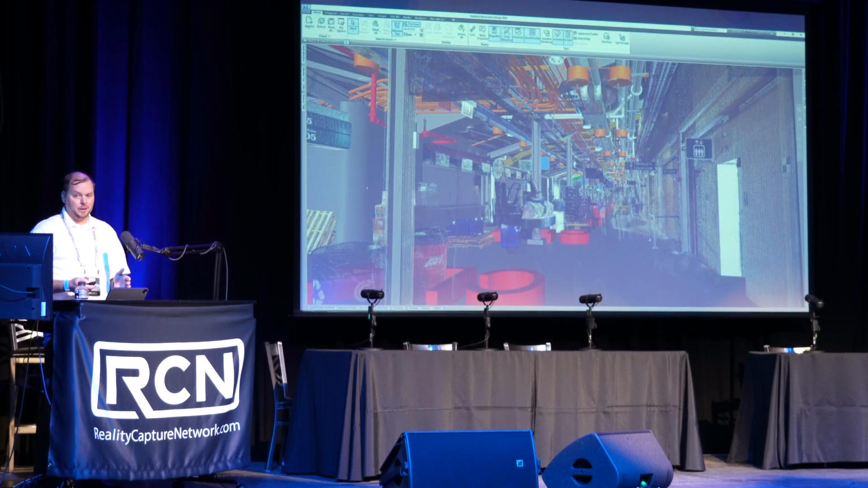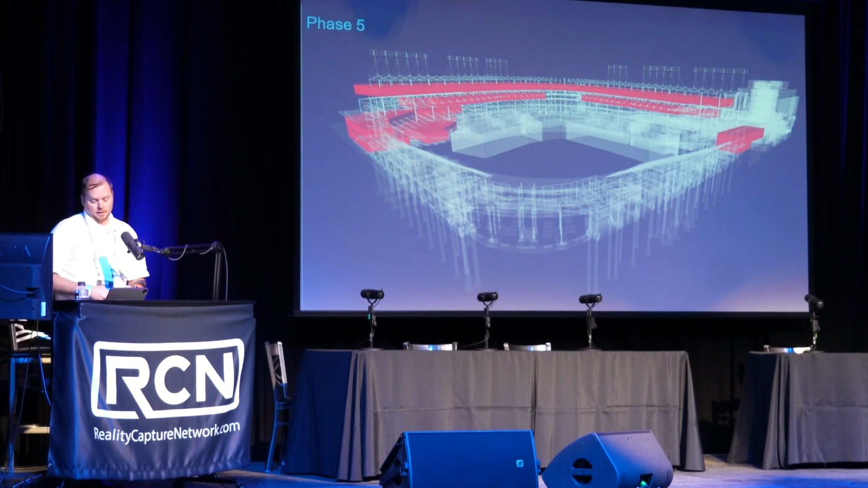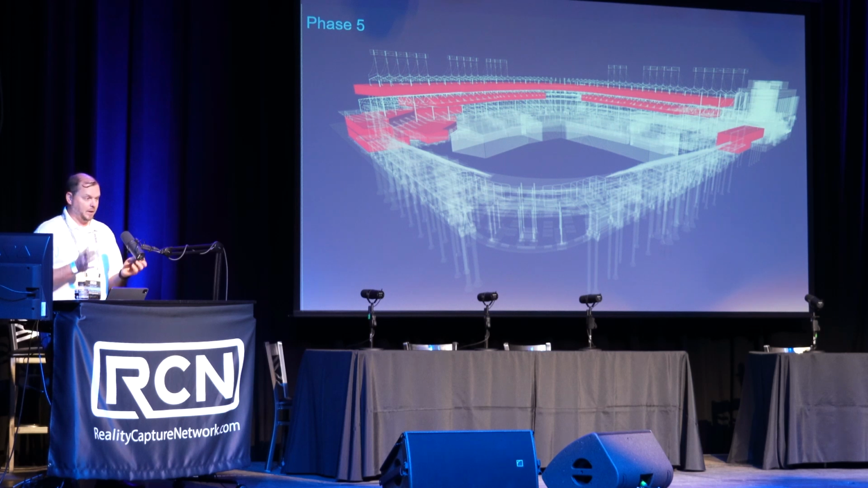I didn't use clash detection for anything with the scan data. We did all visual clash detection. I didn't use Navisworks to clash against the cloud. I didn't use any other program. It's just what we had to do to make this thing work. The last phase, we were completely renovating all of these suites except for the very center portion that was done in phase 4. We did major work in the right field corner, left field corner. We had an addition to the stadium.